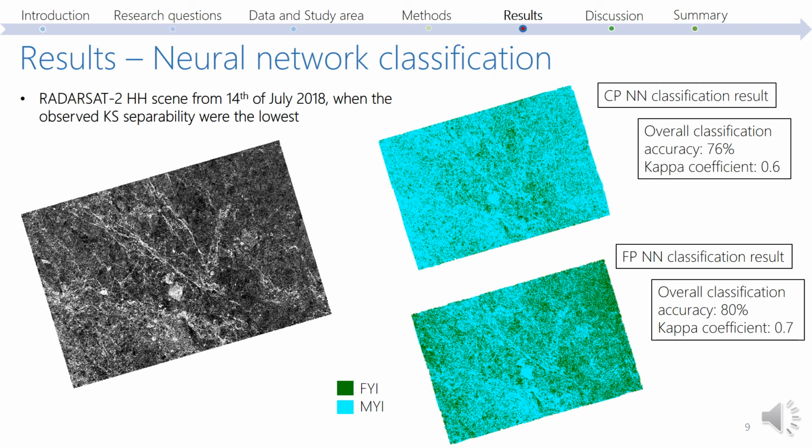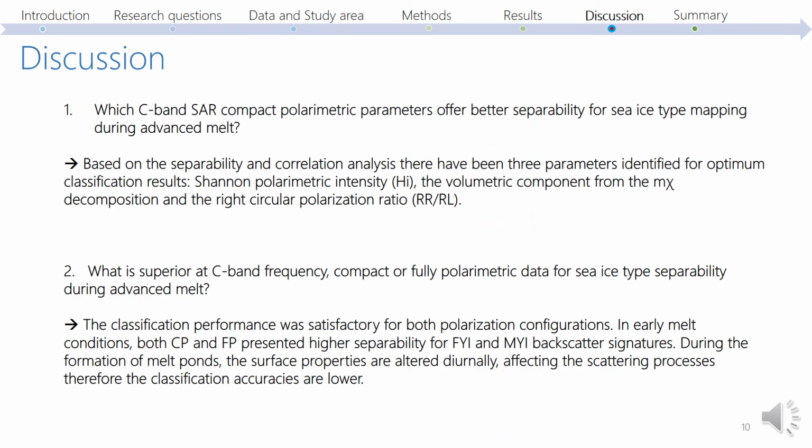The results of the neural net classification are of moderate accuracy for both configurations. This is due to the low separability measured for that specific date. Nonetheless, compact polarimetric parameters show potential similar to that of fully polarimetric. This supports the use of this data for improving sea ice mapping during advanced melt conditions. Based on the correlation and separability analysis, these 3 compact polarimetric parameters presented similar classification performance with the fully polarimetric parameters.